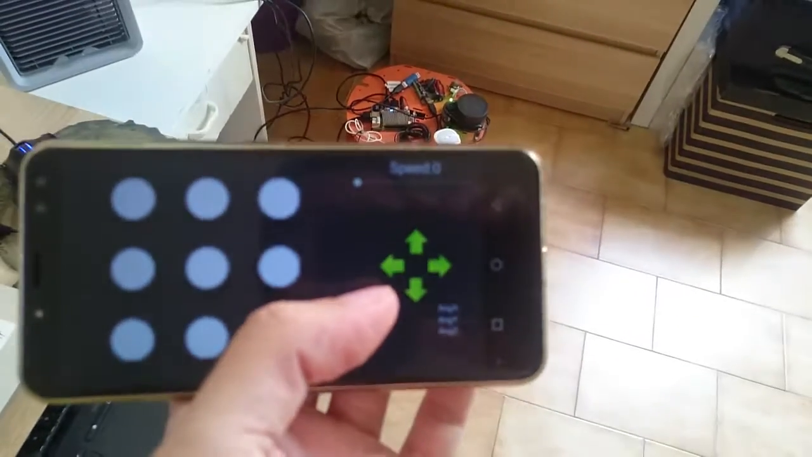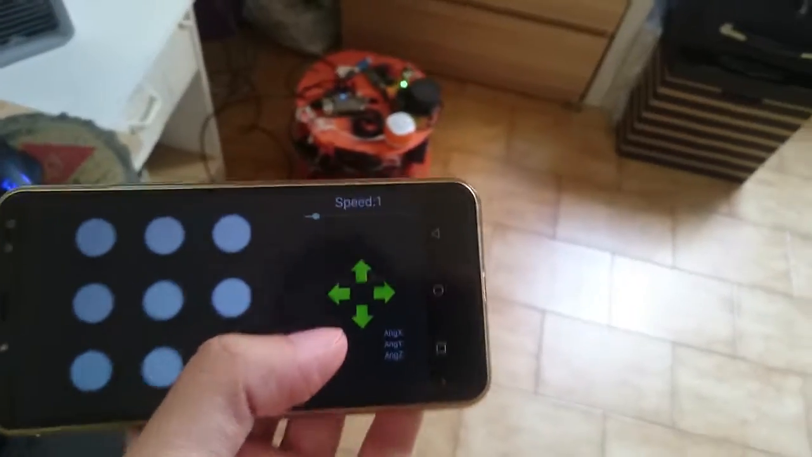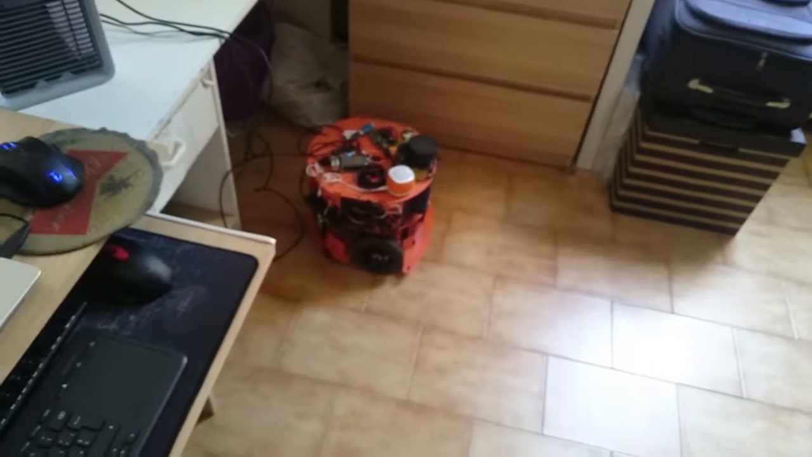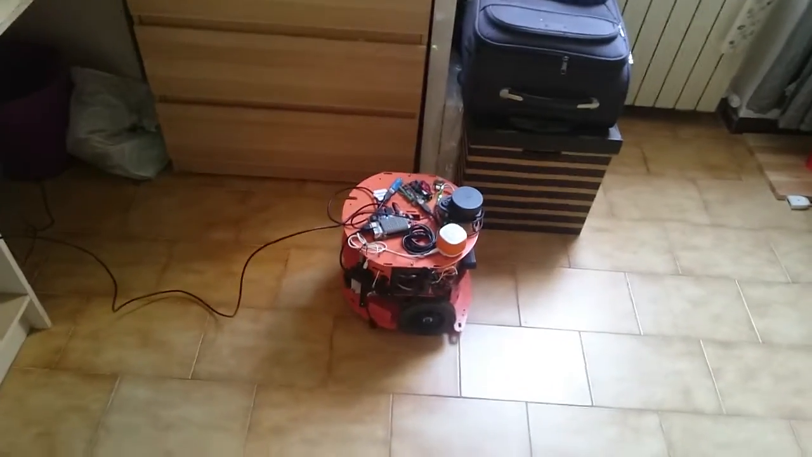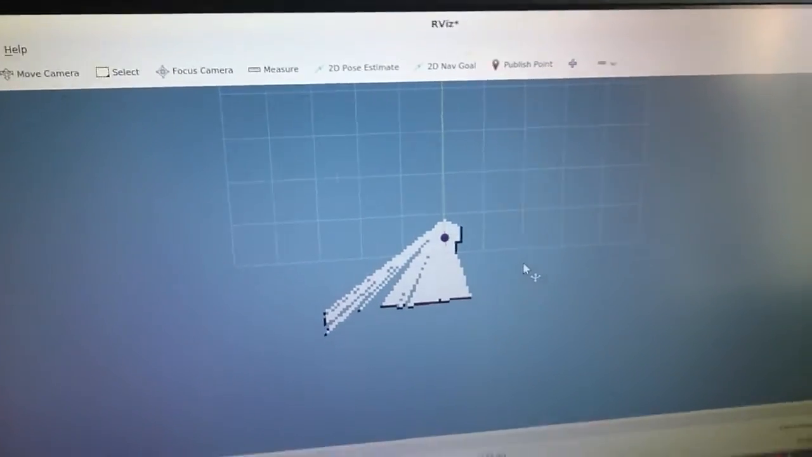I'm setting a low speed here, 1 is good, and now I'm going to move the robot around. I'm moving forward, and here you can see that the odometry is quite accurate because it moves forward also here in RViz.